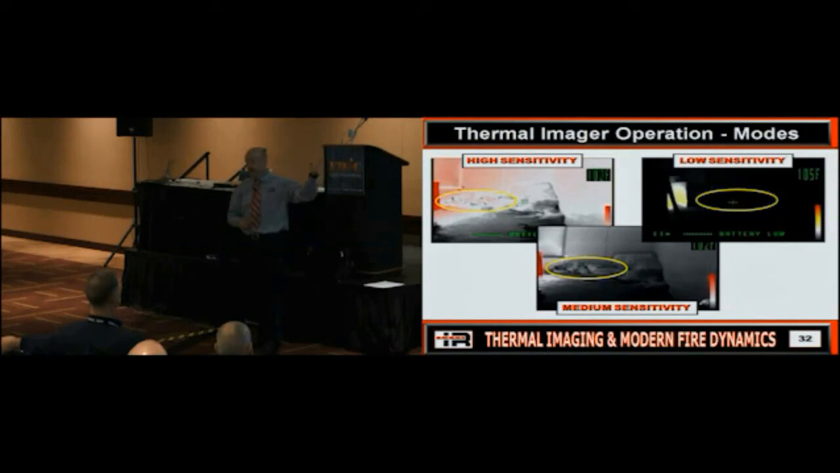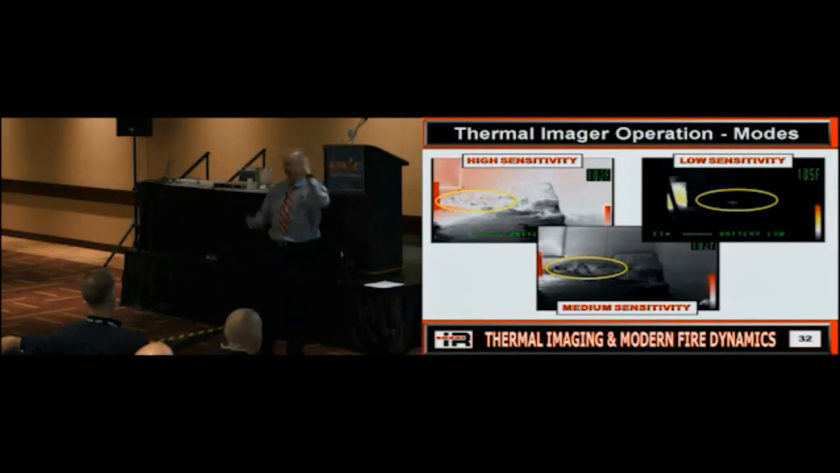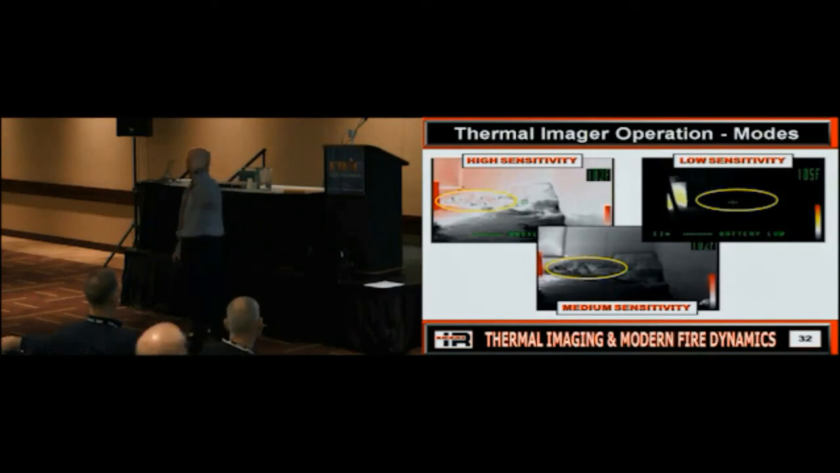But most of these will shift within a couple seconds. You need to practice with your camera and see where you can do this. What if you don't have a burn building? What do you need? A heat source. Turn on your stove or gas grill or your oven at your firehouse and practice with your mode shifts. Then you can see how it shifts and when it shifts and what it does. I just need a strong enough heat source to cause it to shift, and you can do that with a gas burner or gas grill. Burn building is nice because that's realistic, but if you don't have it, can you do this at the firehouse?